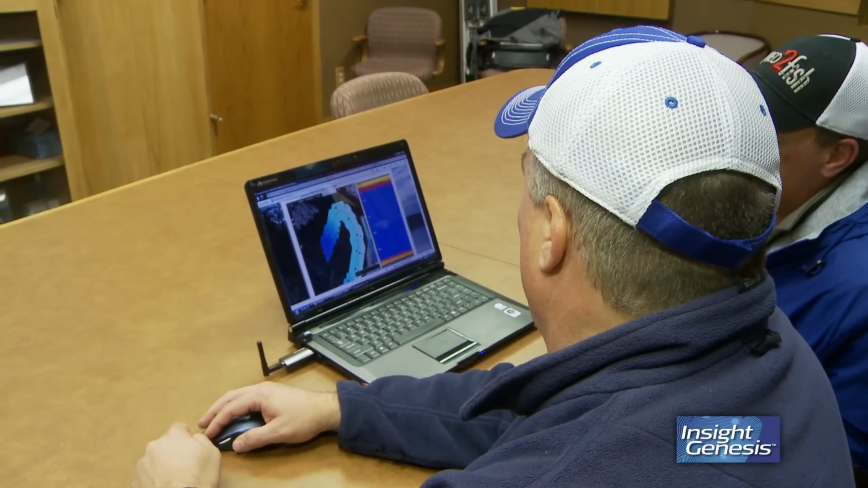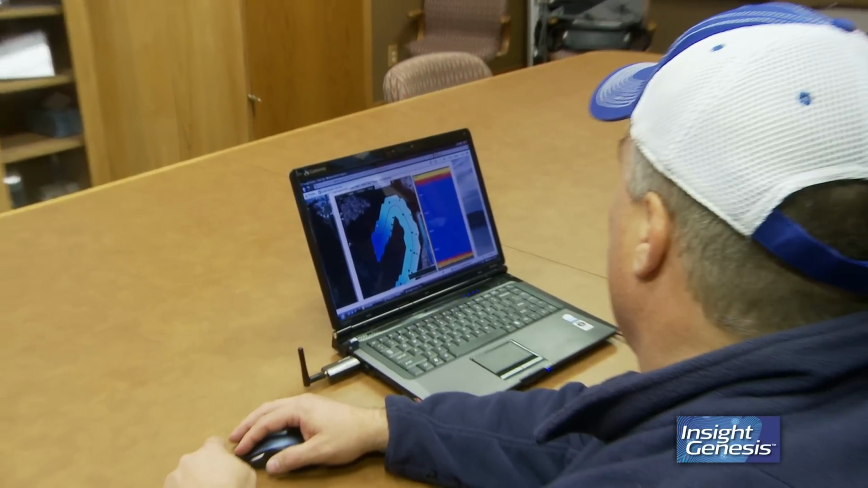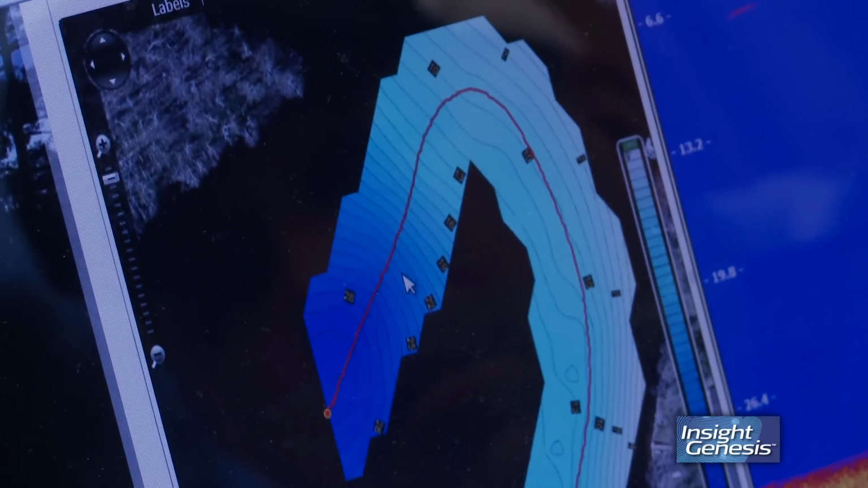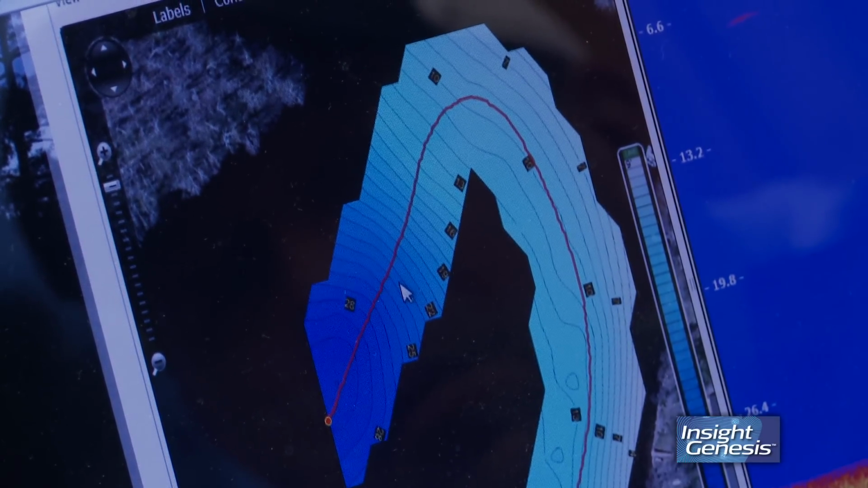What you can see, even in a quick pass, we got a lot of data, and none of this is made up. This is true sonar data. All these lines are from the sonar log. None of that's interpolated. It's just showing you straight data.